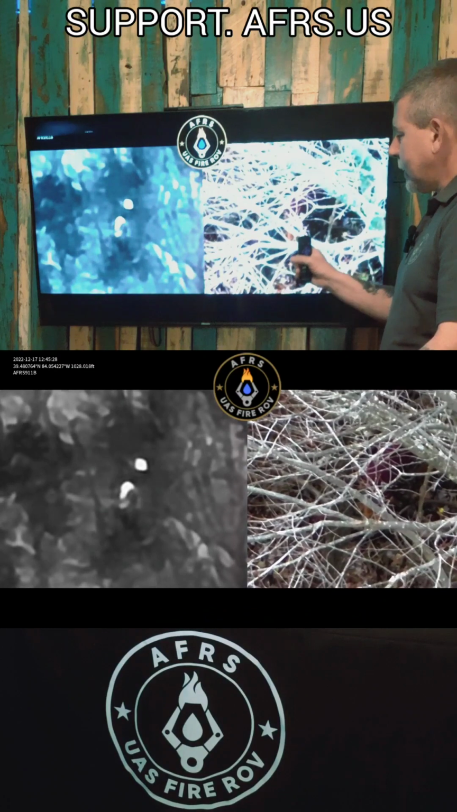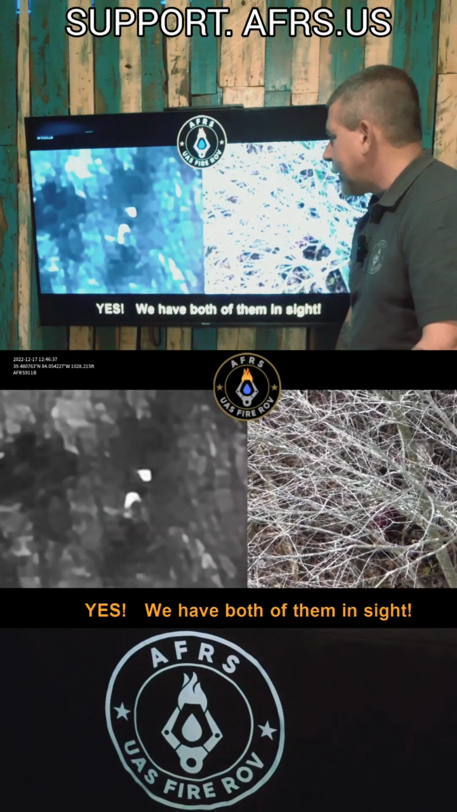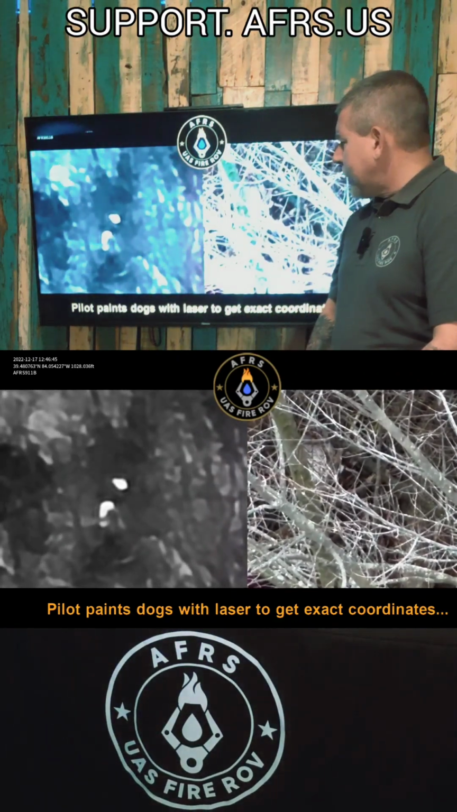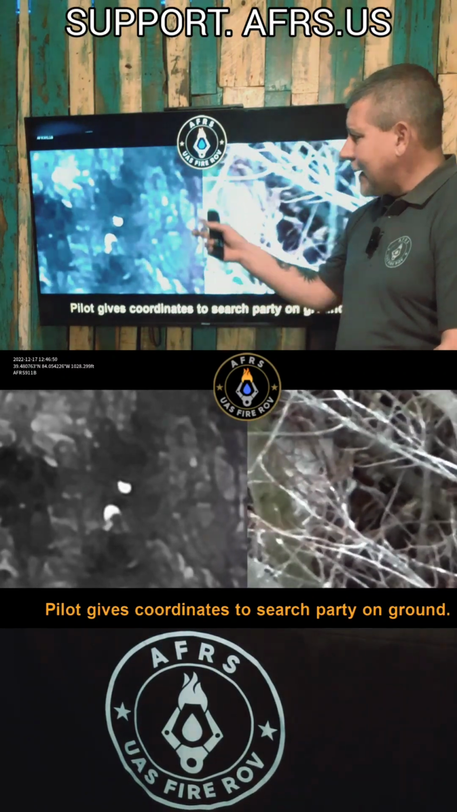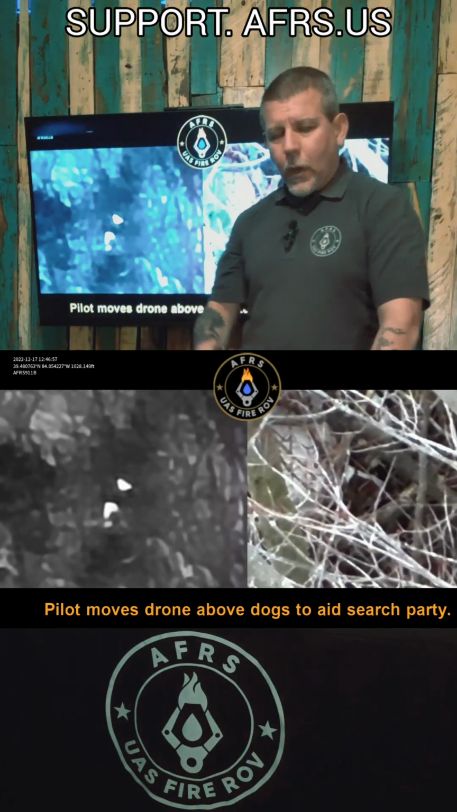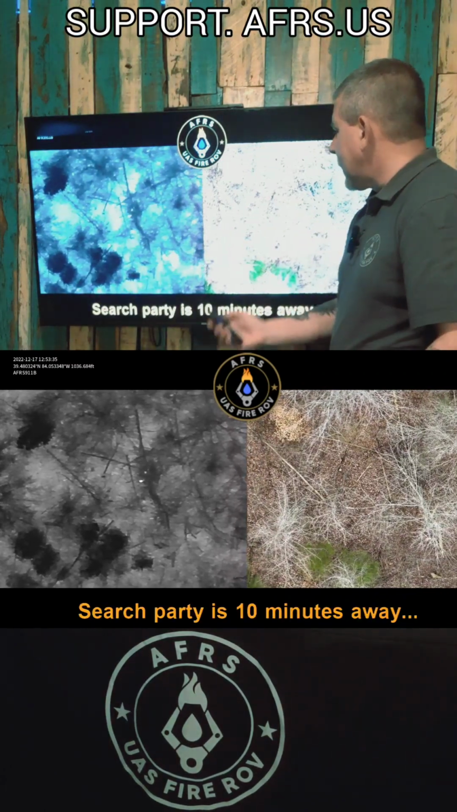As you can see over here, you see the head of the dog and the red sweater. So at this point, I notified the ground team. The pet owner probably had about 12 people on the ground. It was very, very cold that day. Once I confirmed that it was their pets, I gave them the exact coordinates. And the way I did that is I painted these objects with our laser, and I was able to get the exact coordinates. The dog owner was then able to use a standard consumer grade phone, plug those coordinates into the phone, and it took them directly to the animals.